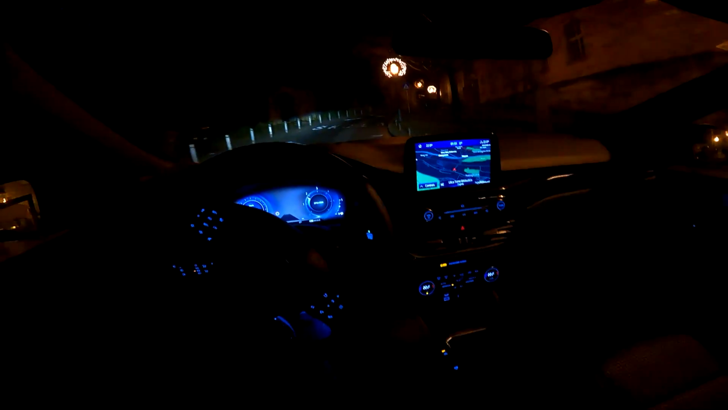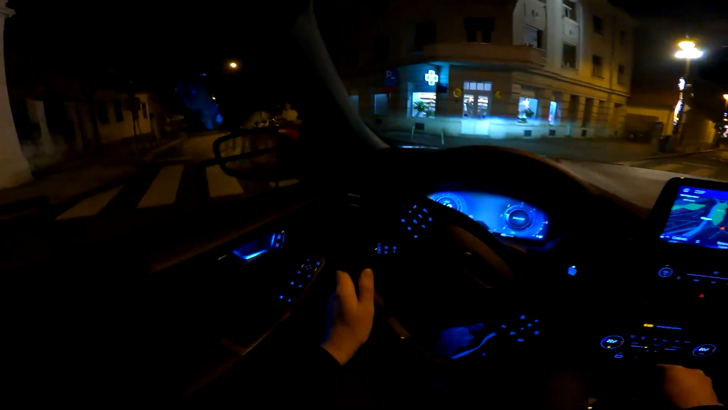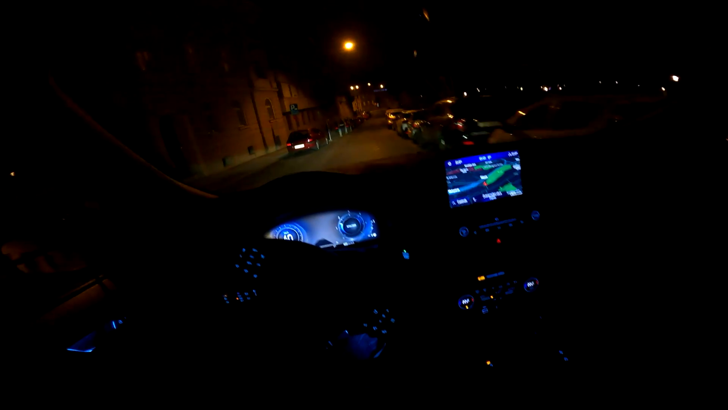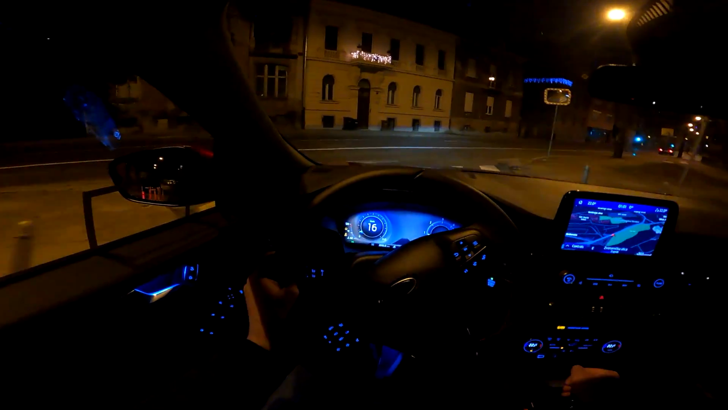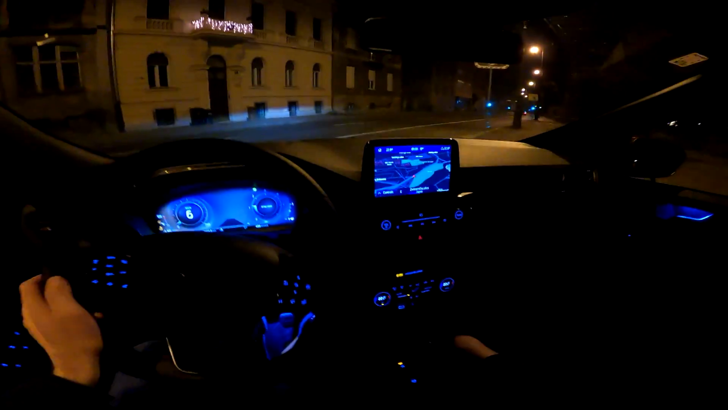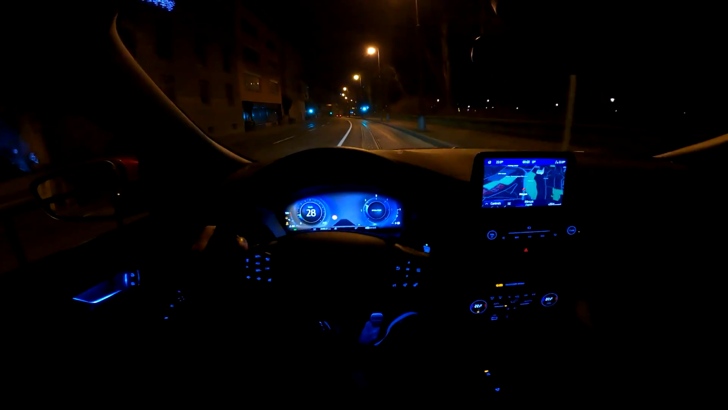And the ride is pretty smooth. It would be even smoother, of course, with, for example, 18-inch wheels, which are standard on the ST line. But personally, I would probably go for 19-inch because this looks very nice, especially with this diamond cut finish. But of course, if you want more comfort, 18-inch is the way to go. And if you go for the standard version, non-ST line trim, then you would get 17-inch as a standard. So that's probably the most comfortable choice, especially since the ST line does get the sport suspension.